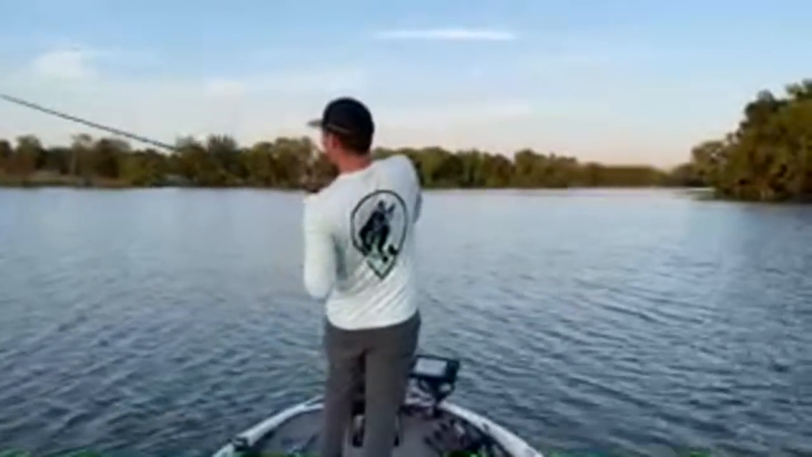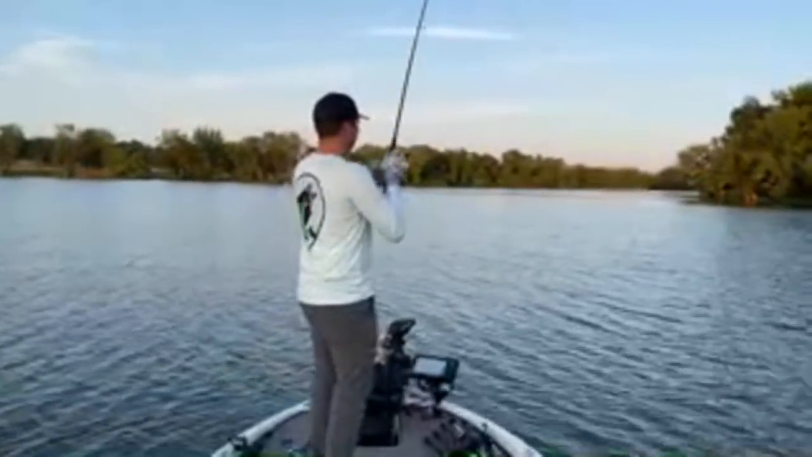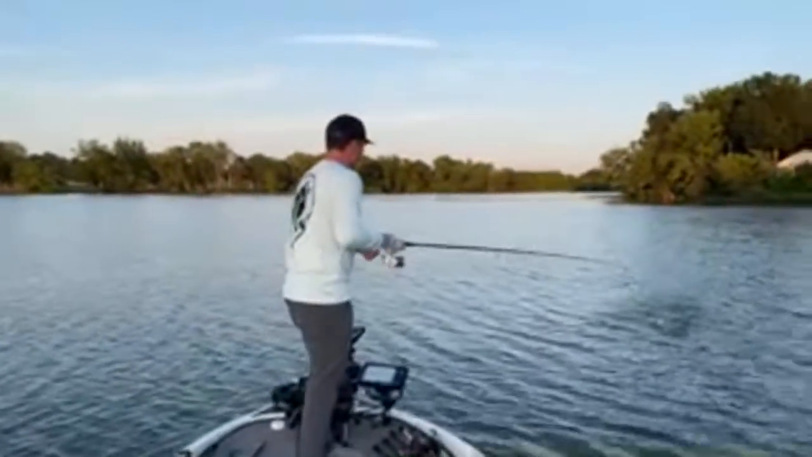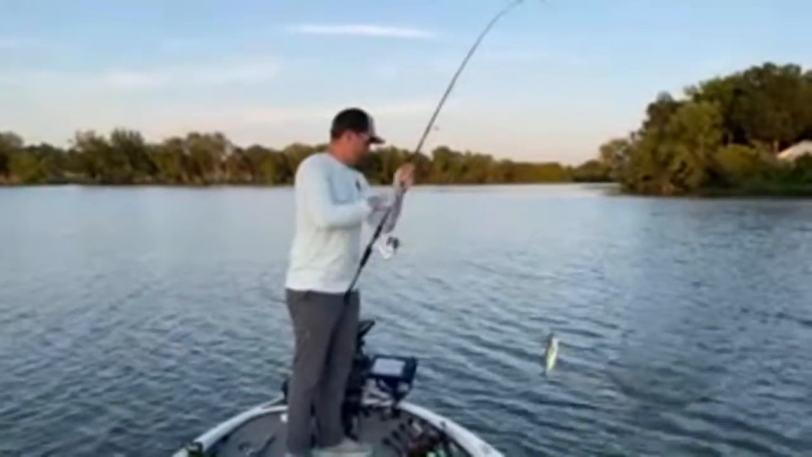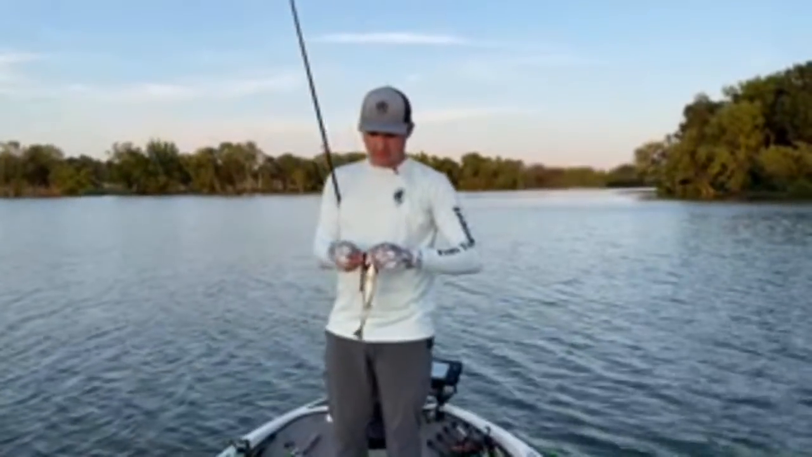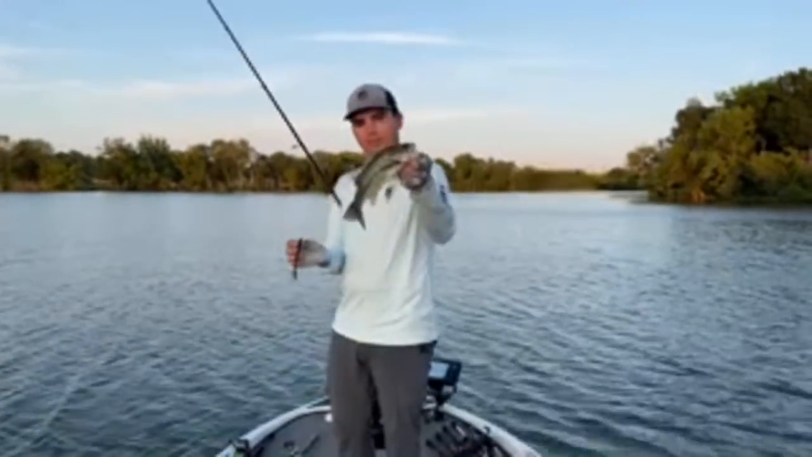There's one. Little guy. Hey, at least I can catch him offshore though. They're out here. These are little guys. I'm surprised I got 2 2.5 pounders out here and I've had a bunch of little ones, but they're out here.